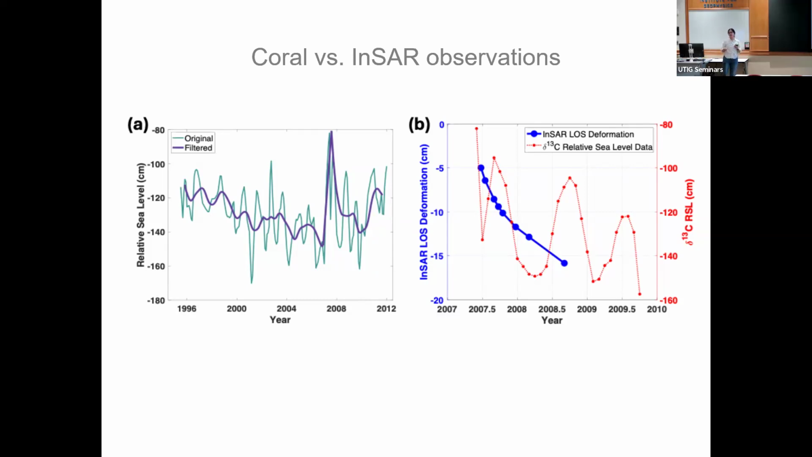And also, in order to compare whether these two observations share a consistent temporal evolution, here we plot the InSAR-derived postseismic deformation at Bona, right? We can only do that over that area, so we did an average over the Bona island. That's in blue. And the red is the delta C13 relative sea level time series.